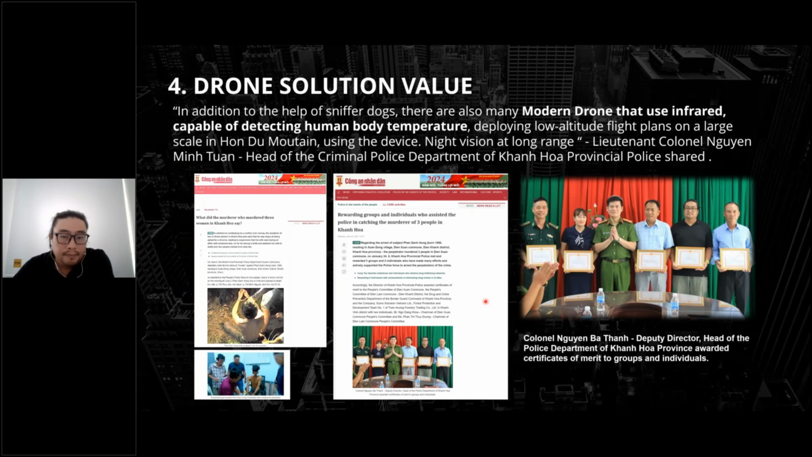And for the arsenal, because we had new thinking with the old man in the terminal, the modern drone can use the infrared temperature to determine human body temperature, and how quickly for checking and finding the exit. In this way, we can find the target very quickly compared with the traditional solution. You can check some information on the web or Google.